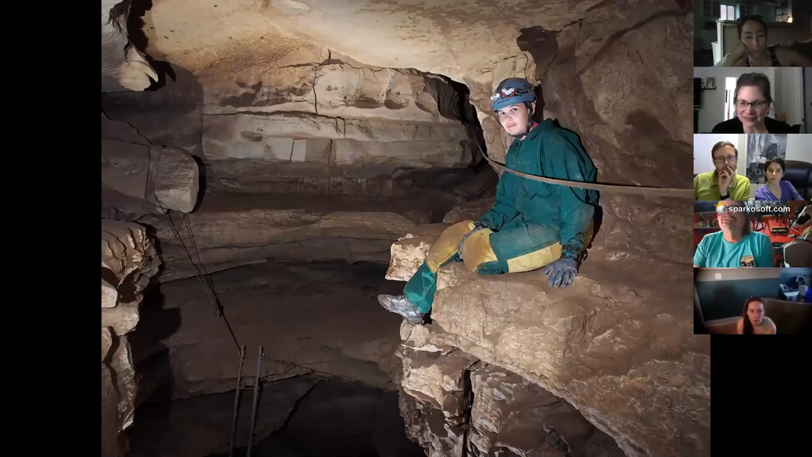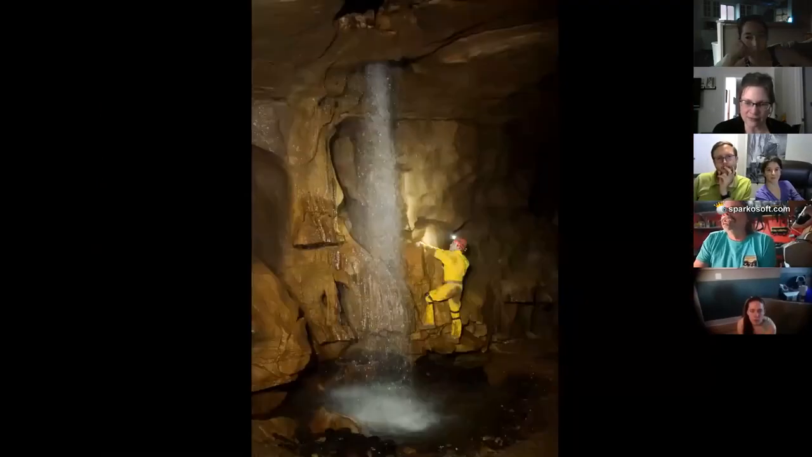And so it's really easy to tell what direction you're headed in by the passage you're in. It's a really cool thing to know. It's really diverse. There are waterfalls in there, and it's just amazing how many different things. It's 14 miles of cave, so there's a ton of different environments in there.